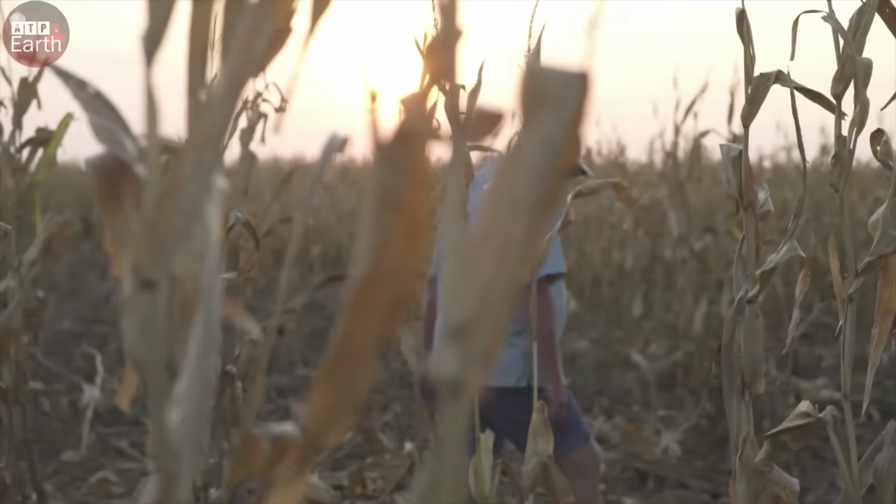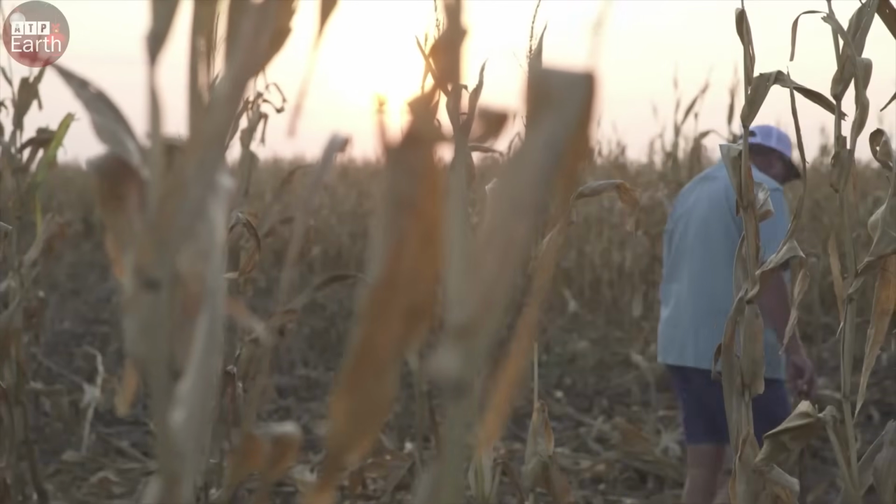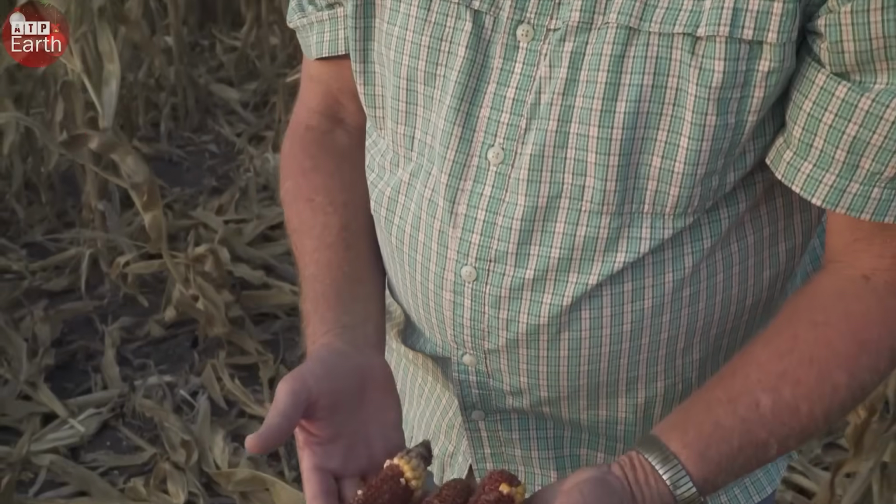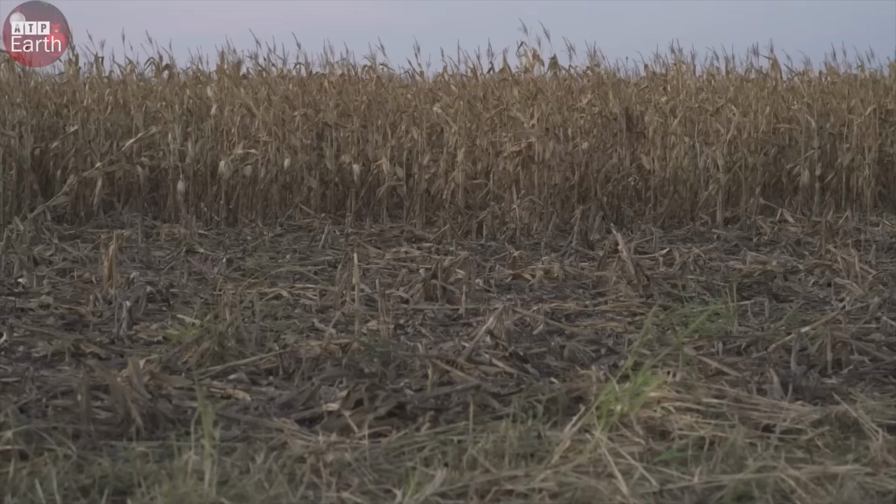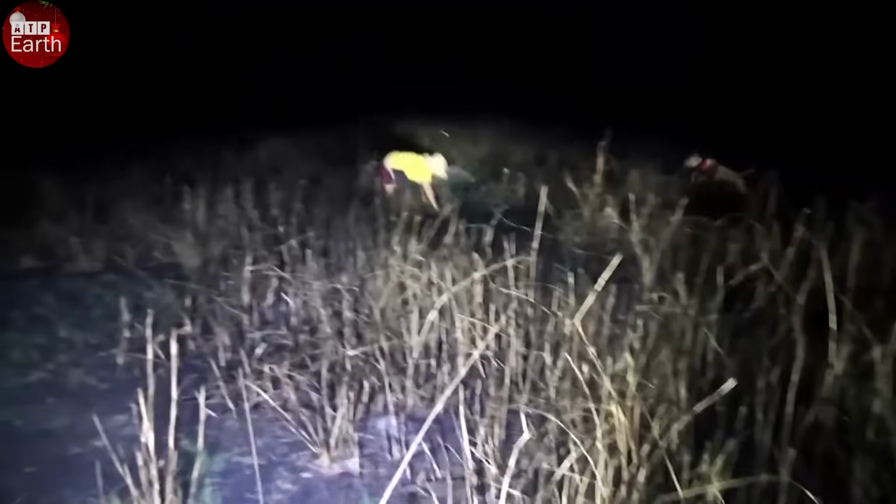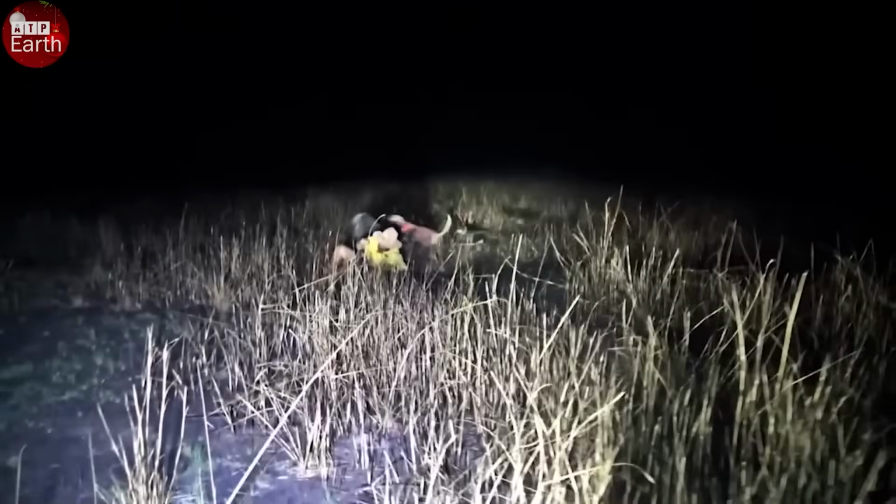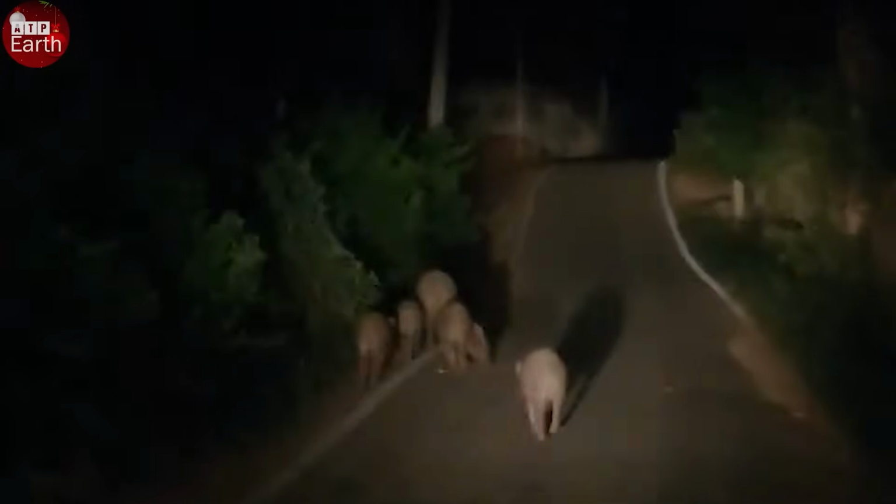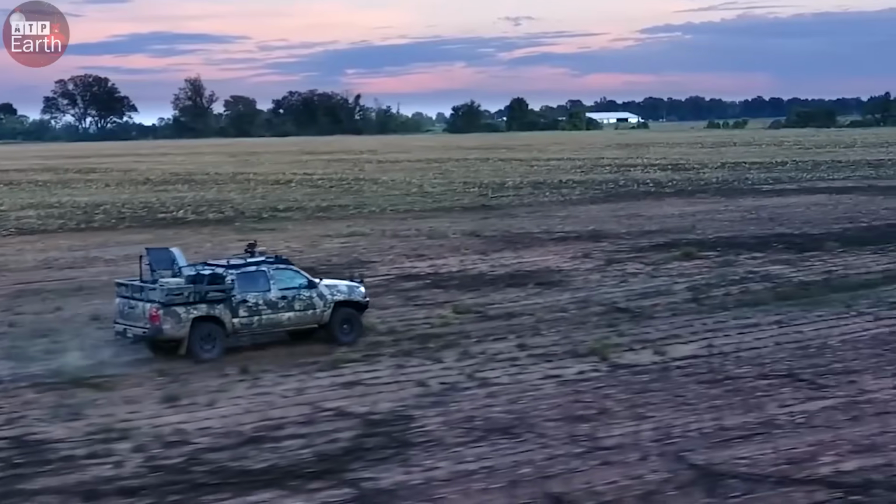According to the United States Department of Agriculture, a herd of pigs can destroy more than 20 acres of farmland overnight, causing hundreds of thousands of dollars in crop damage each season. But the physical damage is nothing compared to the real danger when you encounter them in the dark. Our trip this time started with a warning from a local, and that night we were truly surrounded.